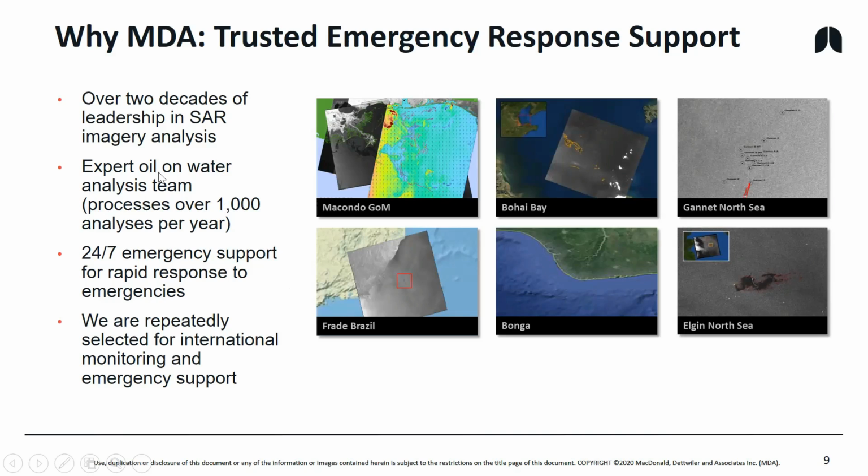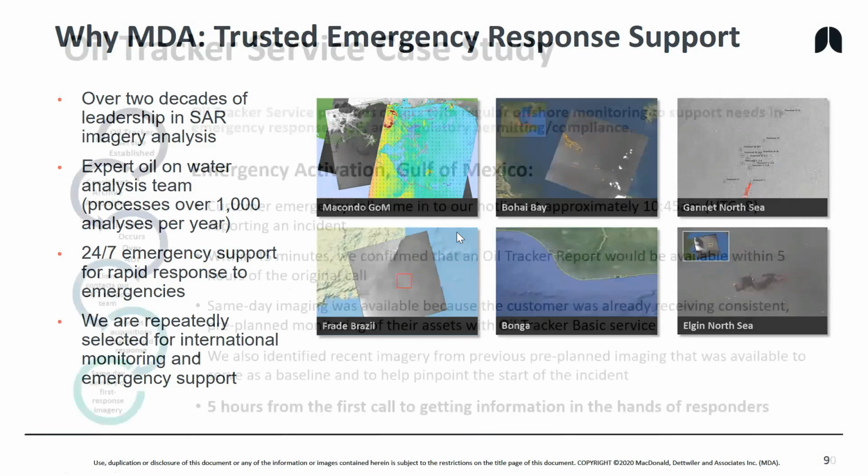Okay, so we have an analysis team that processes over 1,000 of these types of images per year. We have a true 24/7, 365 emergencies support hotline, and we're repeatedly selected for these kind of international monitoring programs.